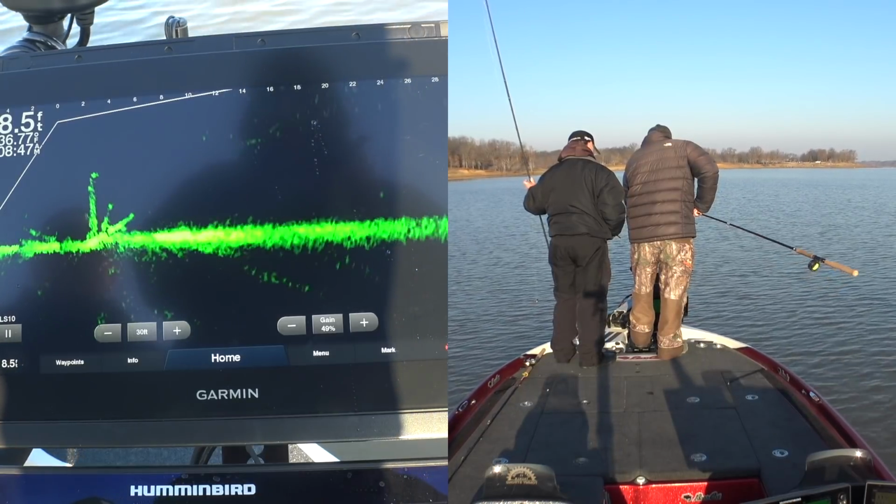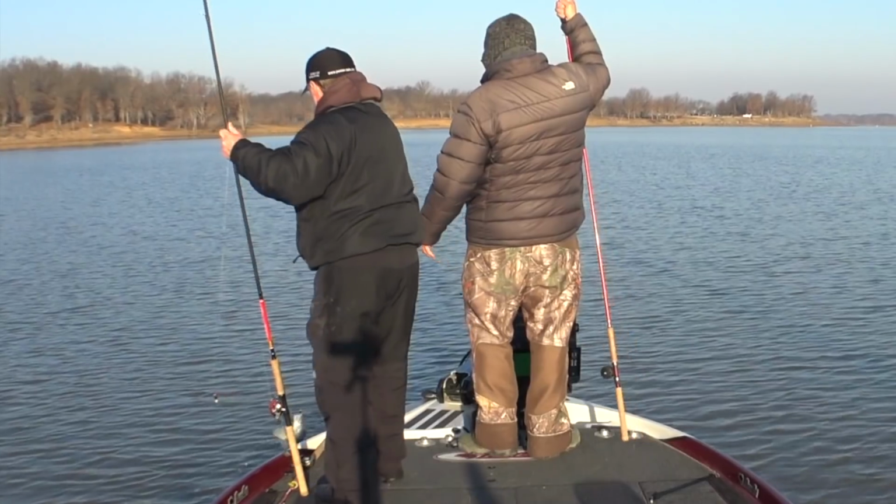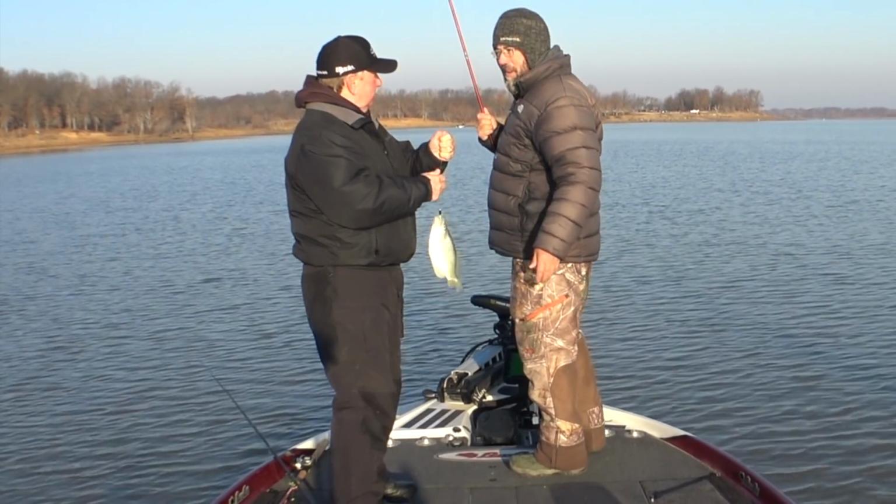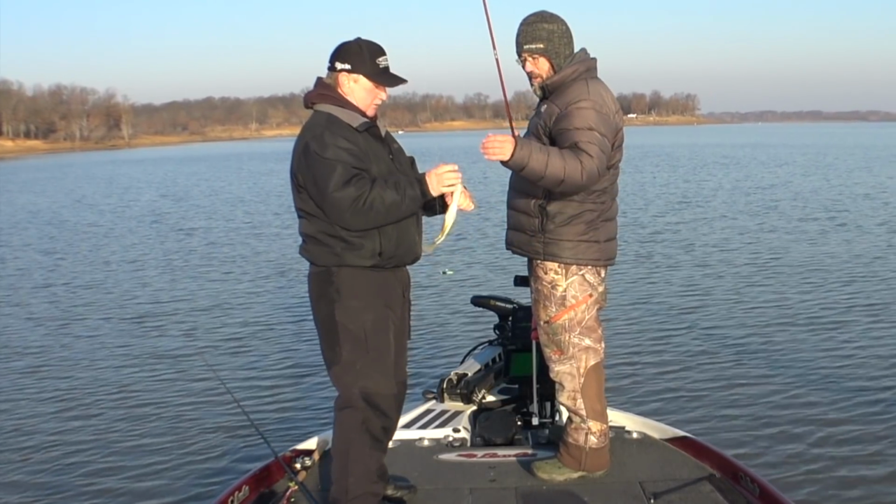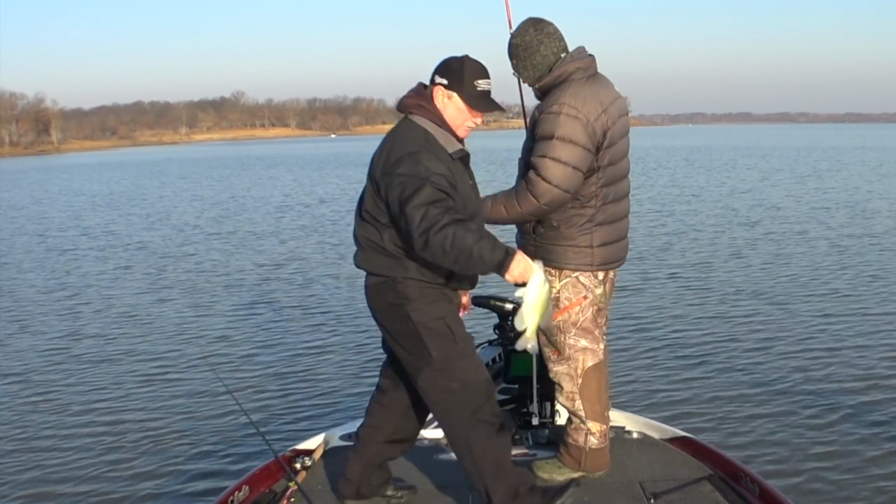And that's a great tip too. If you can't get him to bite, do something to make him move. Wiggle it, or hit him with your bait. Just try to aggravate them and get them to move. Get them to move, and your chances of catching that fish will go way, way up. Just got to make them get active. Nice little fish.